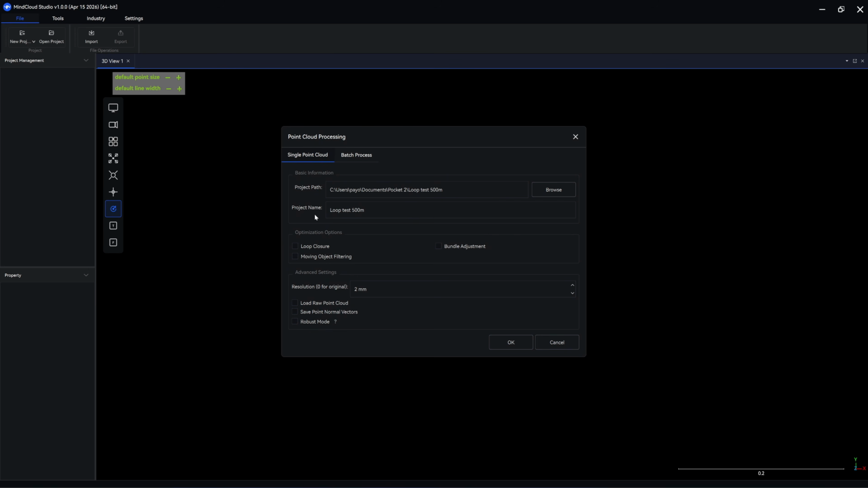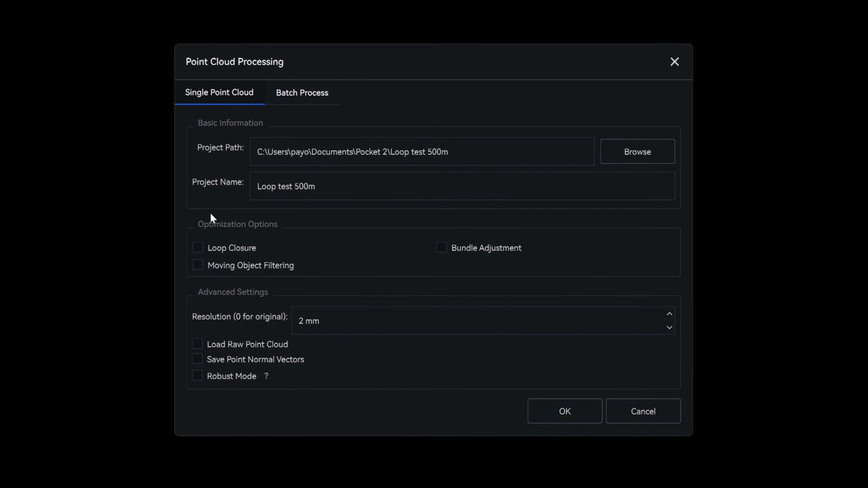For the Pocket 2, I will enable the bundle adjustment option and set the resolution to 0 instead of 2mm. This configuration gives the highest accuracy when remapping. In fact, this setting shouldn't even be available for a user to adjust. Allowing an option to produce inaccurate measurement is unacceptable in professional use.